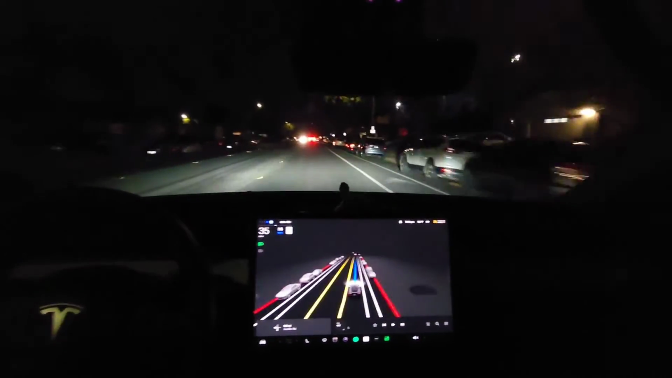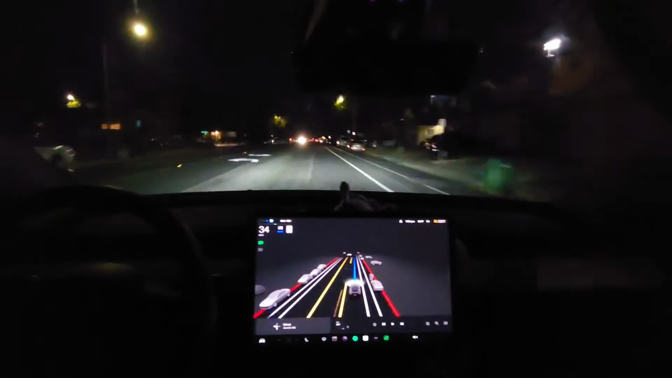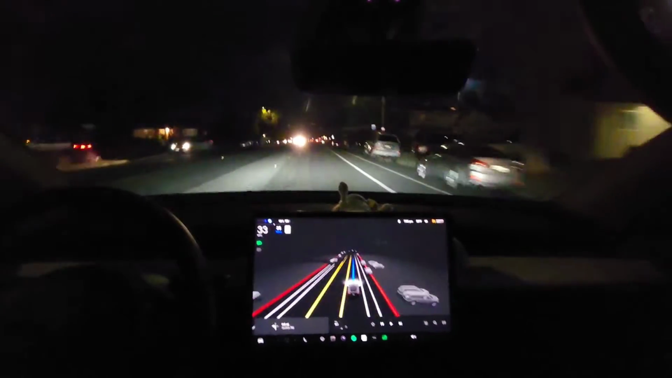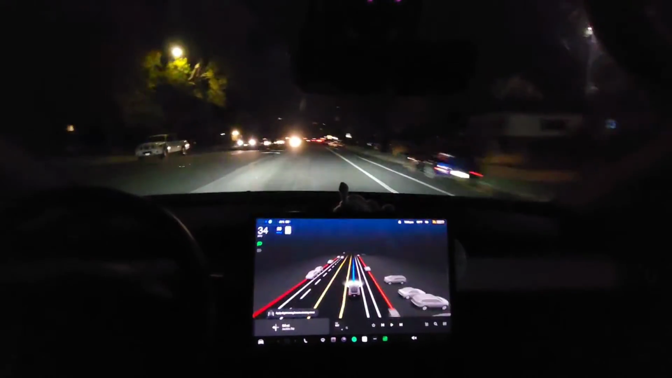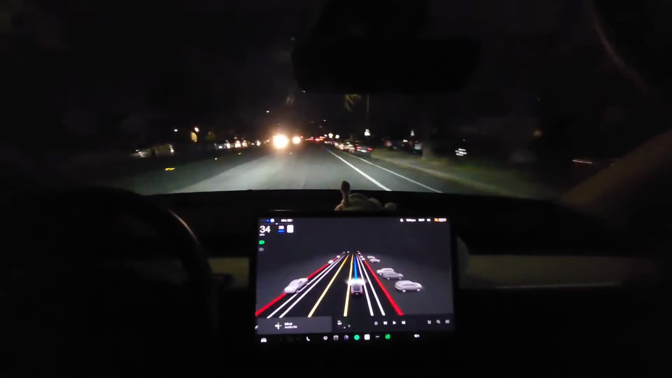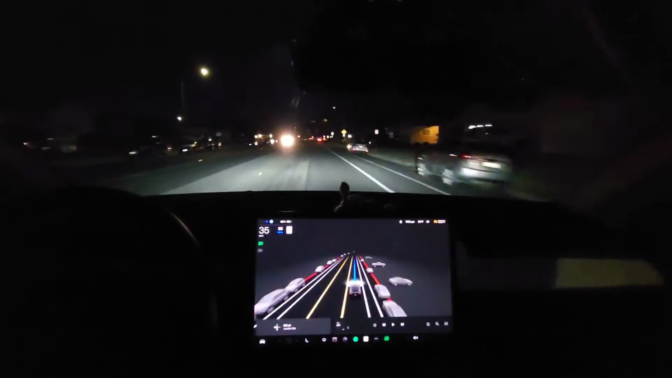Keep straight. We have a stop ahead. I don't know why it likes sometimes going into those merging lanes and stuff, and then it just merges back right away. I don't really want it to do that, it's not really an issue, but it's like, what's the point?